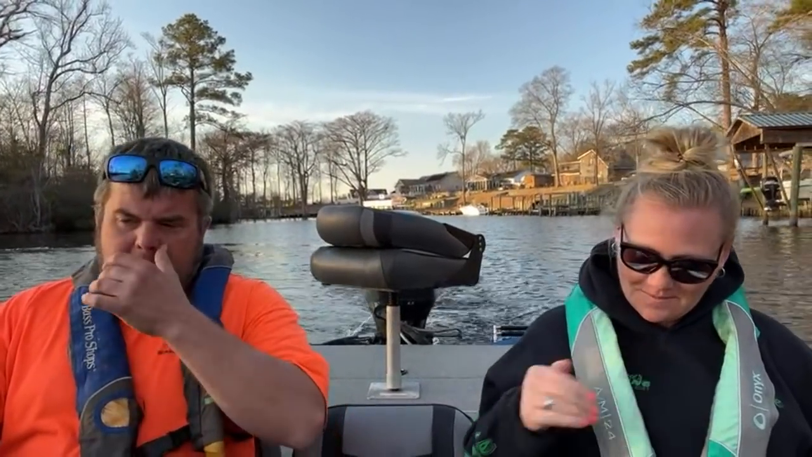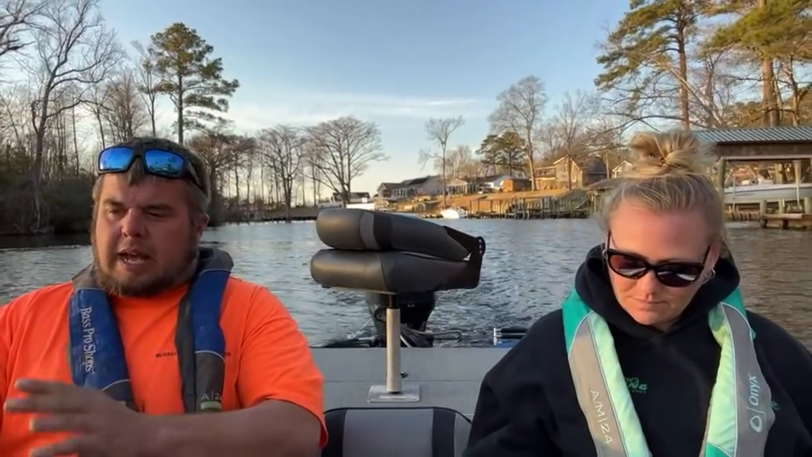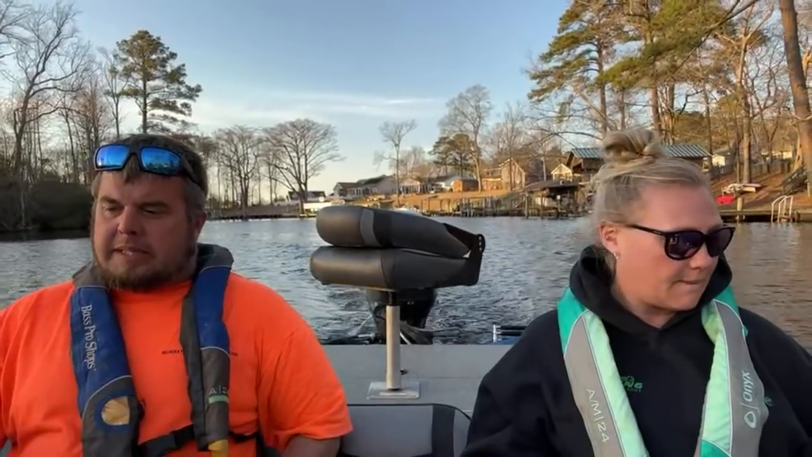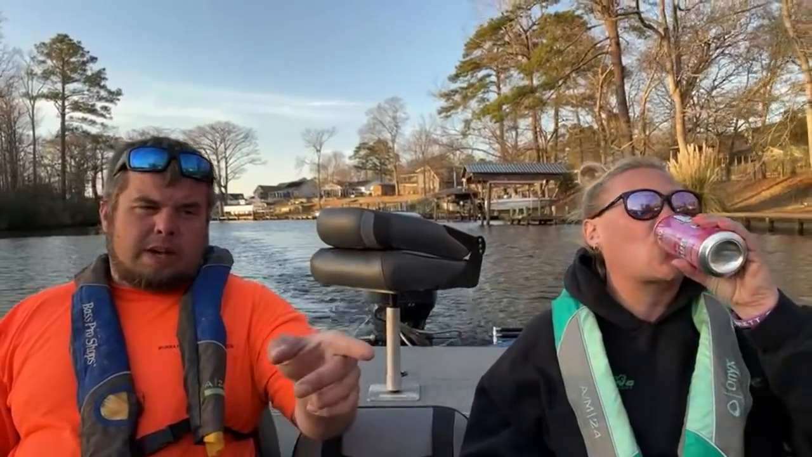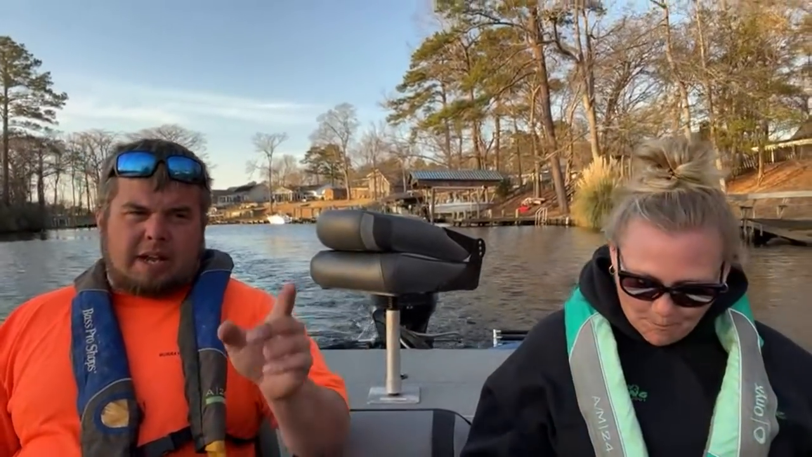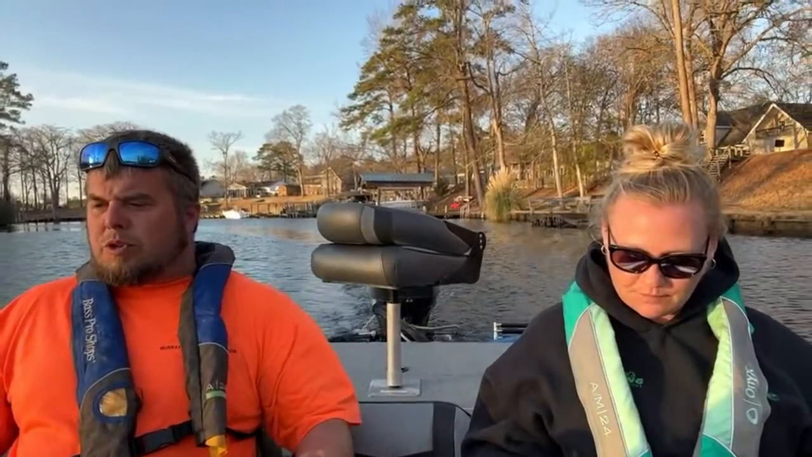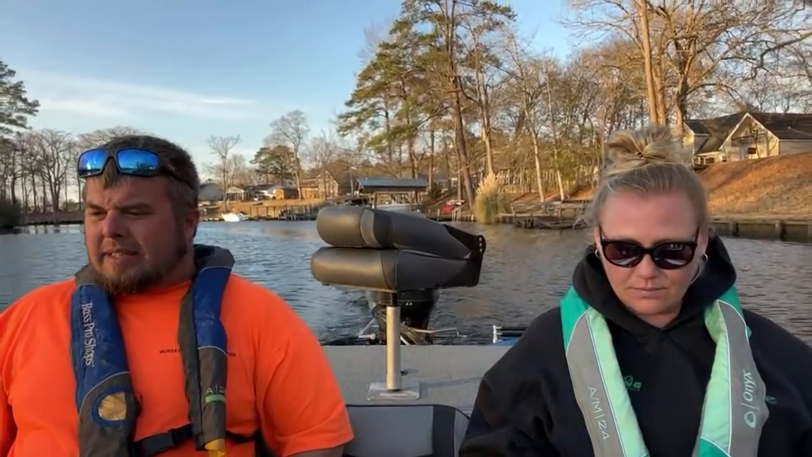So the cool part about having Kyle's boat is he has a built-in sonar. It's in the dash, and then we have the transducer on the back. We also have my setup on the side of the boat with my sonar in here. So there's two eyes watching, and Lindsay's actually learning a lot about it. Tell them about what you're... I don't know anything about anything.